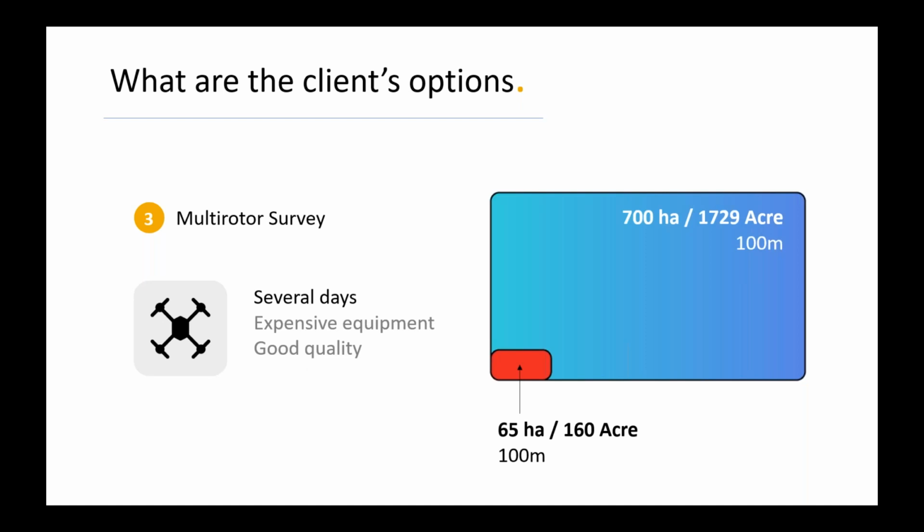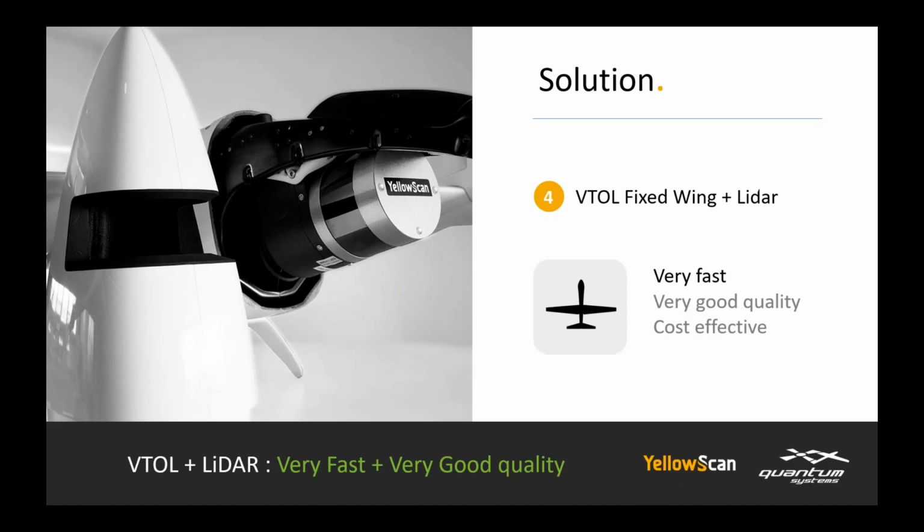Multicopters are only suitable for relatively small areas up to 160 acres. In addition, it is very risky to operate a LiDAR sensor using a multicopter. The solution is the combination of VTOL fixed-wing UAV and LiDAR. This is very fast, reliable, and the result is a survey-grade 3D point cloud, which is available immediately after landing.